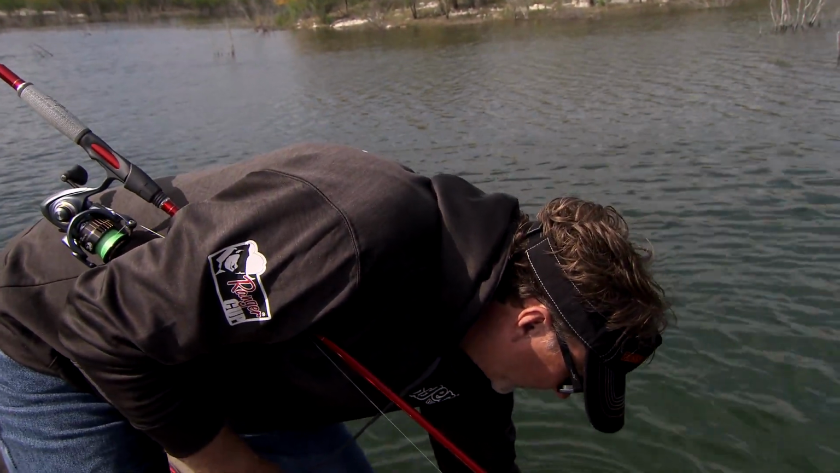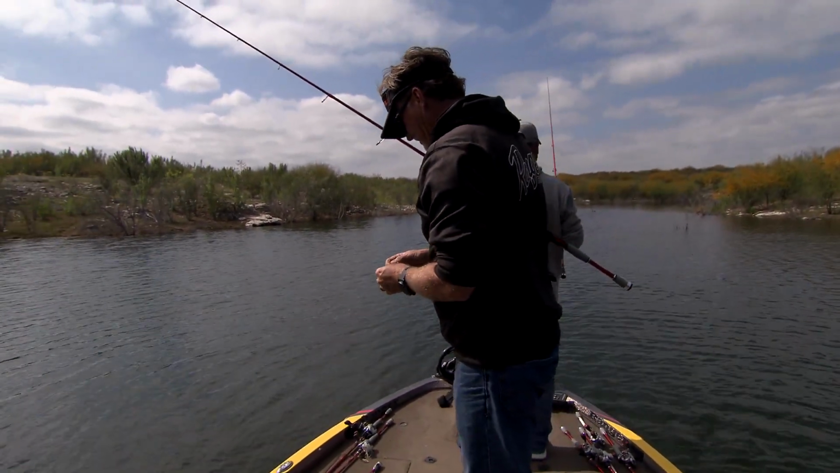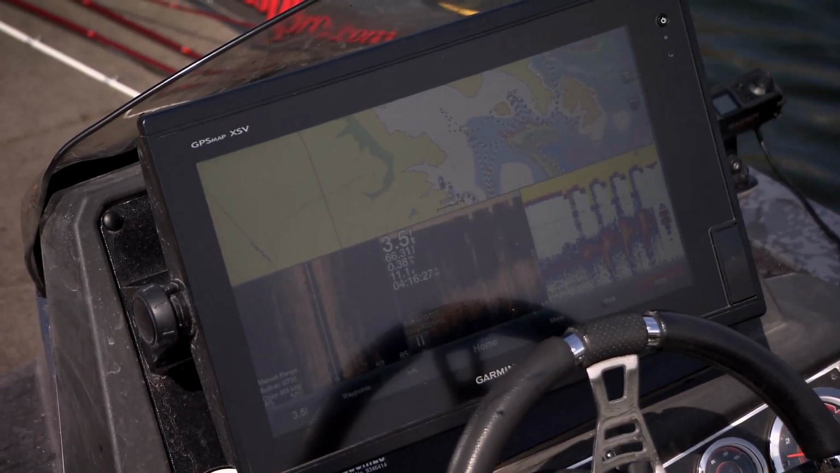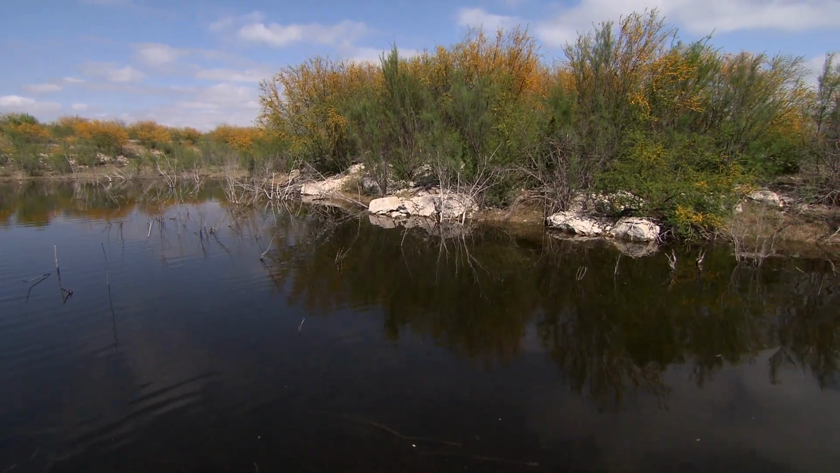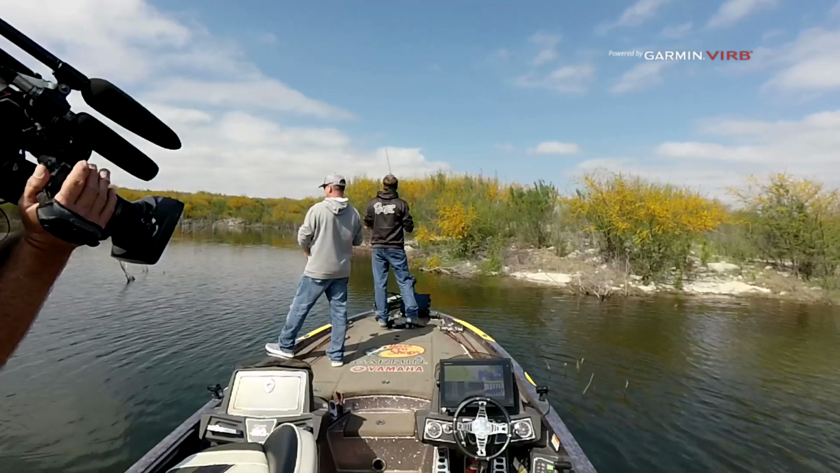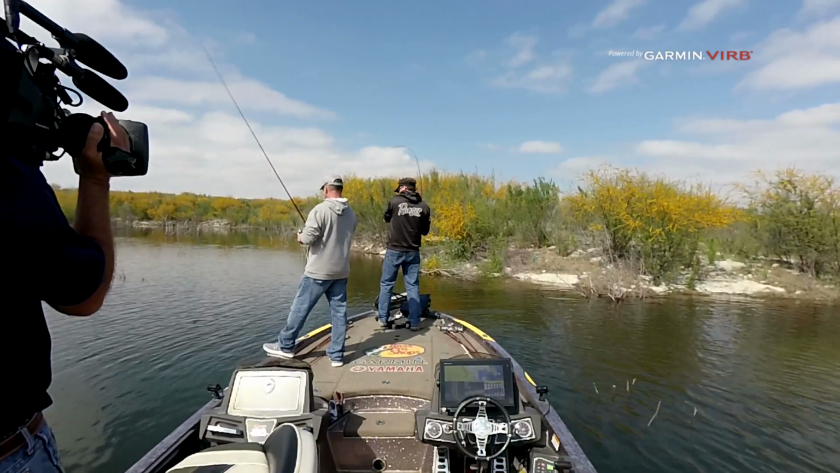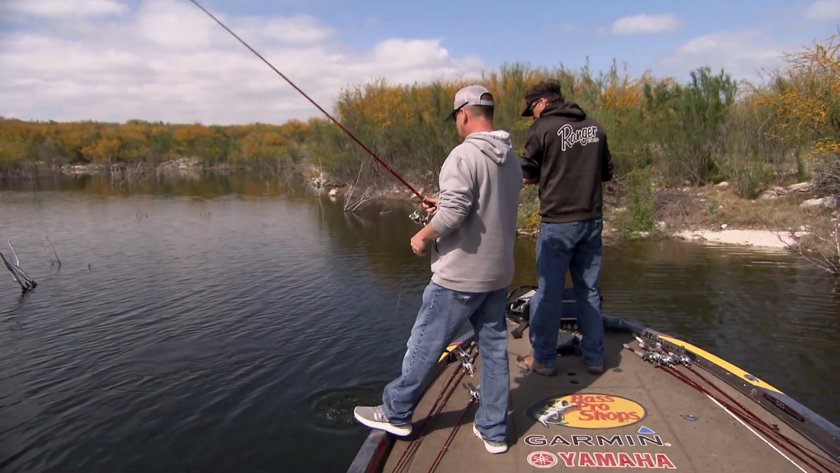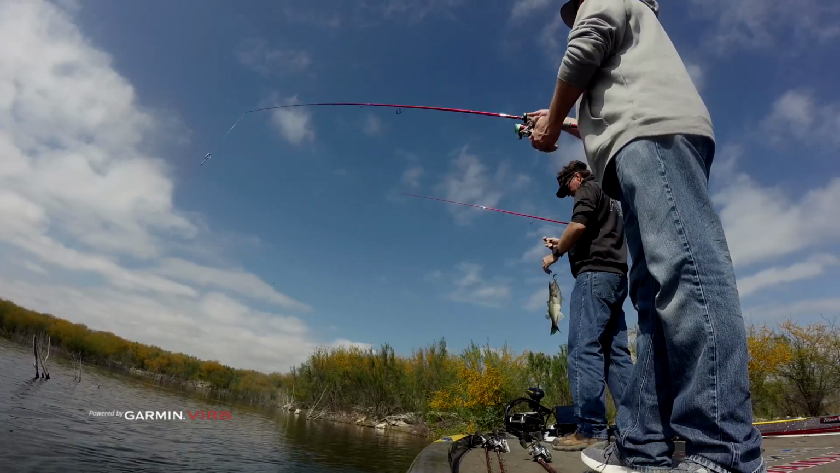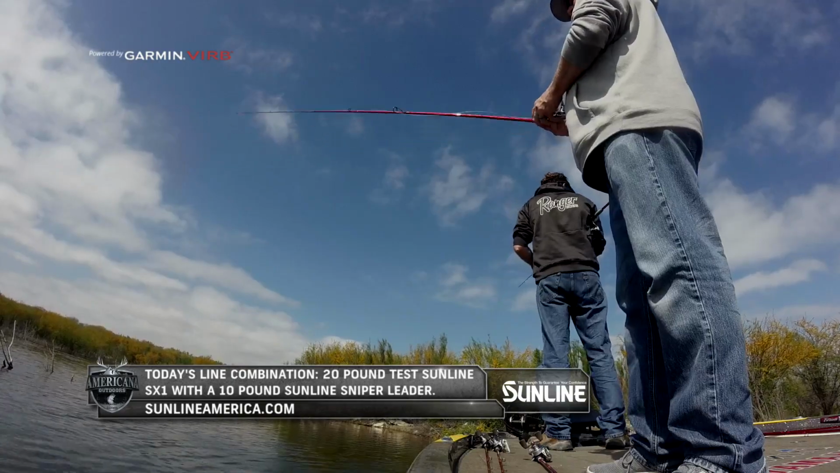Well, I mean, as soon as that one hit the water, Jeff, he was on it. It's amazing what happens when that sun comes out and warms up. What it can do to them. That's pretty in that water. They are pretty in that water. Fatty. He'll score. He'll score on the 14-inch scale.